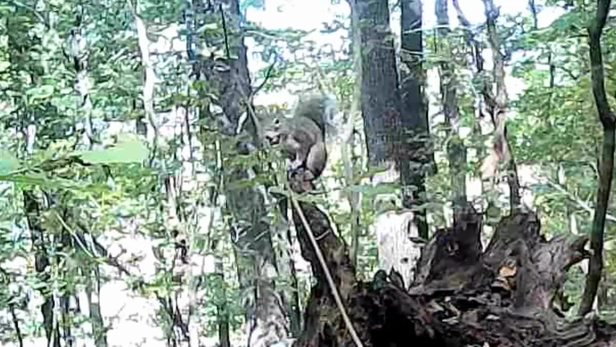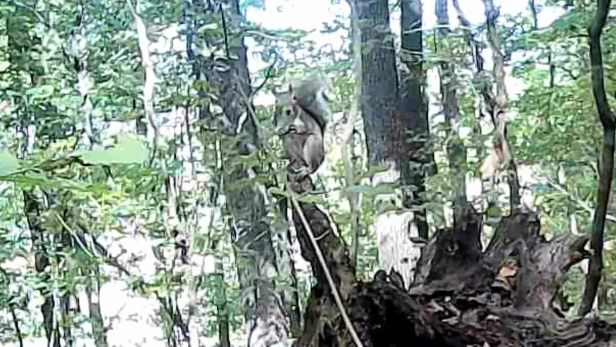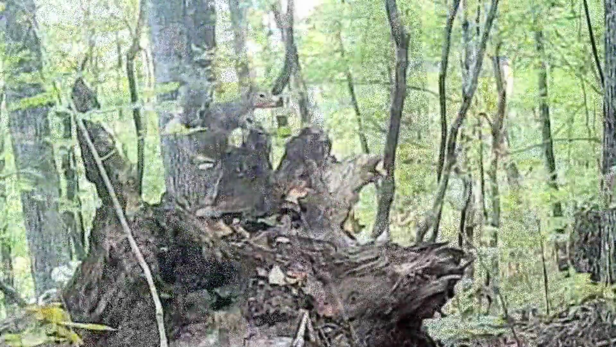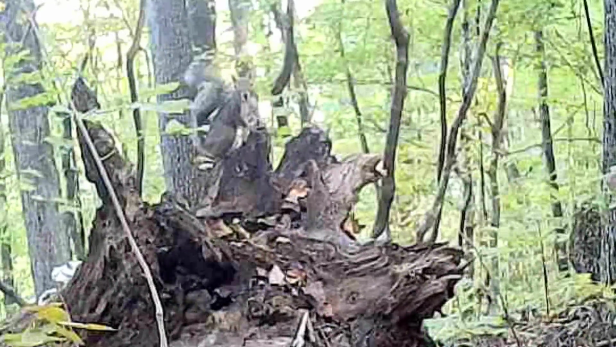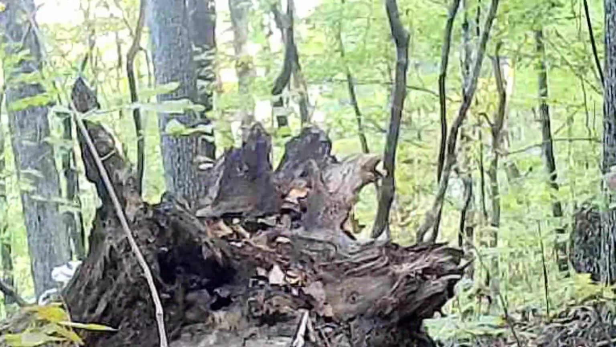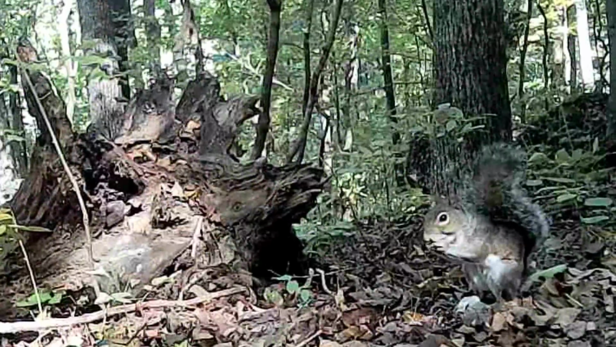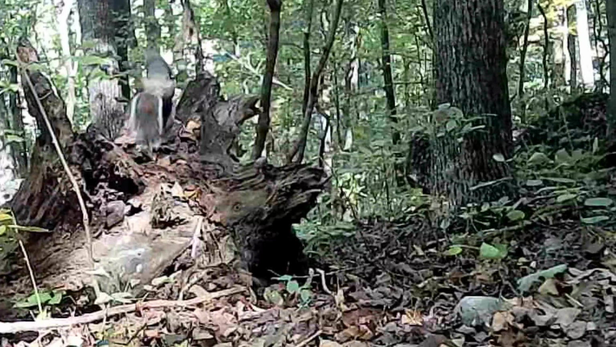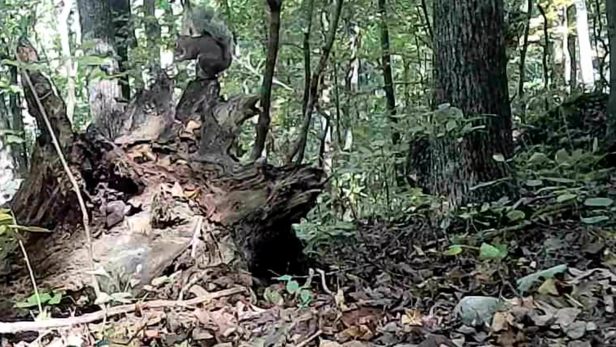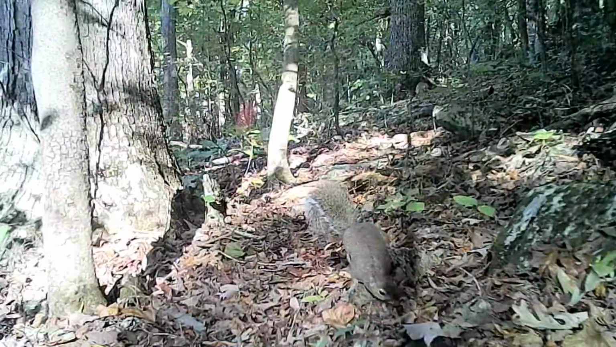But it's time for the squirrels. They're having the time of their life this time of year. So much to choose from, so much work to do, so many nuts. And they're just coming and going. Having a good time. And they're getting ready for winter. You can bet on that.